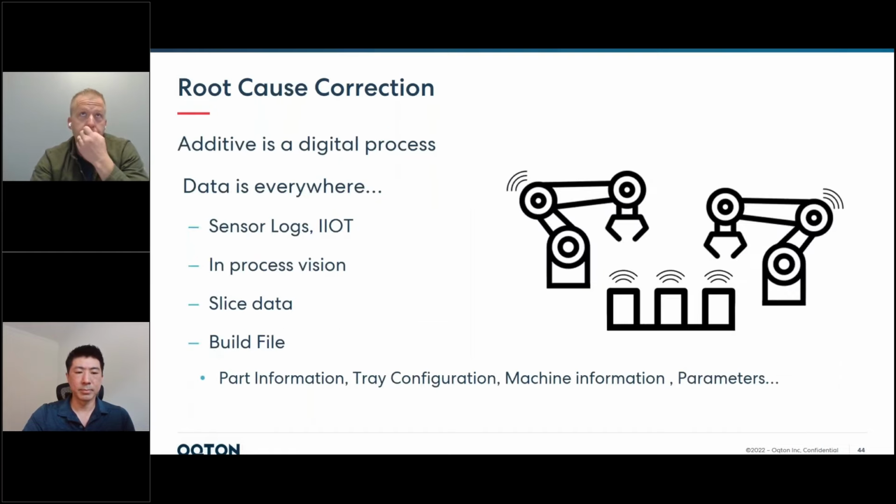So what can you do for root cause correction? Additive is an inherently digital process, which is pretty awesome. Data is absolutely everywhere. With the adoption of Industry 4.0 and companies such as Oqton, you guys, and other companies in the market, this shop floor management, industrial IoT, fleet management, and data logging is really important because you can connect things you see back to the environment that it's working in pretty easily.